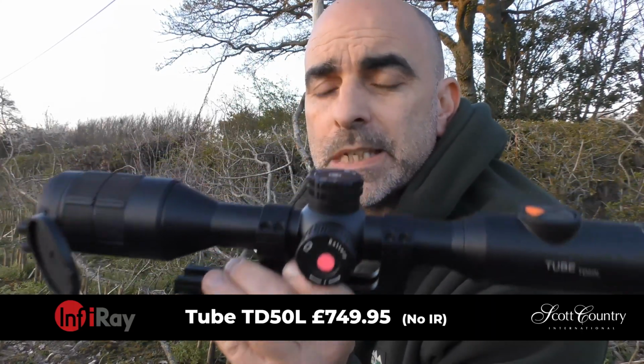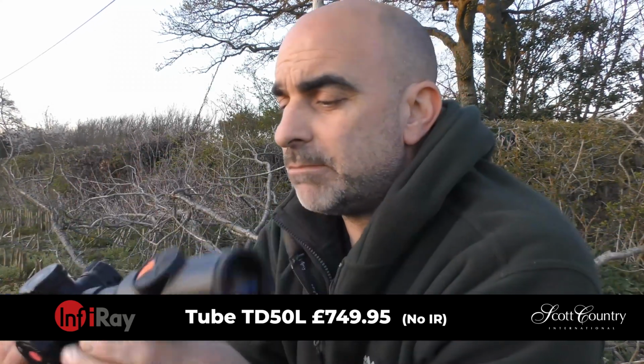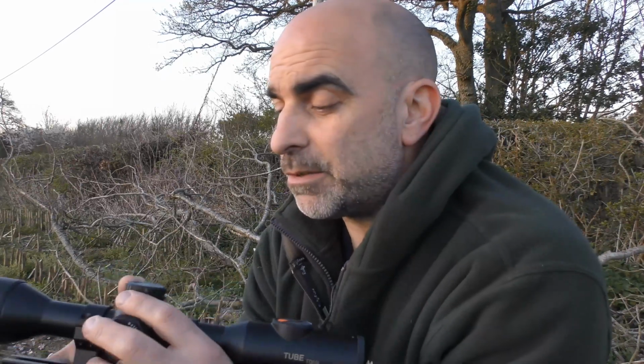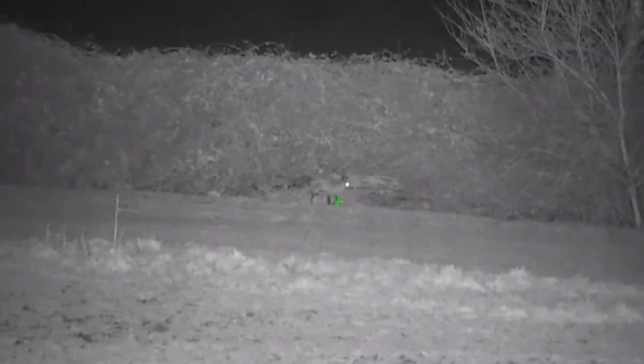So then last up we have the Infiray TD50L. Again, much the same as the other two. Controls on the eyepiece, 30mm tube. This one has the smooth zoom. Now, one thing I particularly like about this is I think this is a brilliant scope for longer range foxing as opposed to the other two.